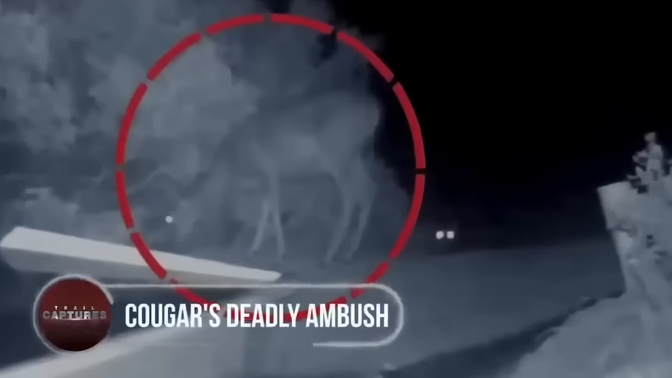Cougar's deadly ambush. In the dead of night, a trail camera captured a haunting scene of nature's brutal reality. A deer grazing innocently had no idea it was being stalked by a ferocious predator. A cougar hiding behind the bushes, waiting for the perfect moment. In one swift, deadly strike, the cougar leaped from the shadows, landing on the deer's jugular vein. The prey succumbed to the powerful jaws of the cougar, leaving a chilling silence in the wake of the midnight attack.